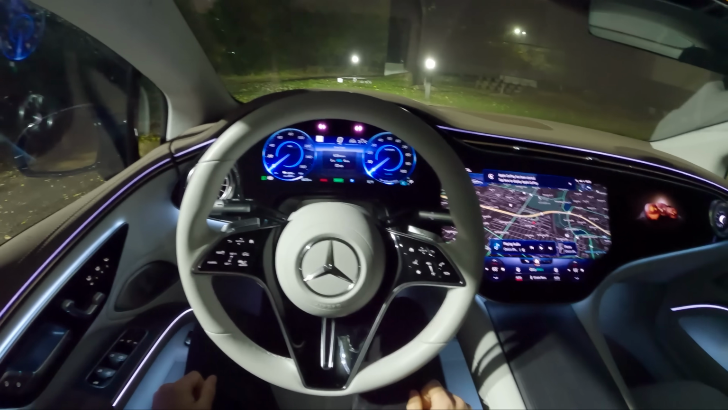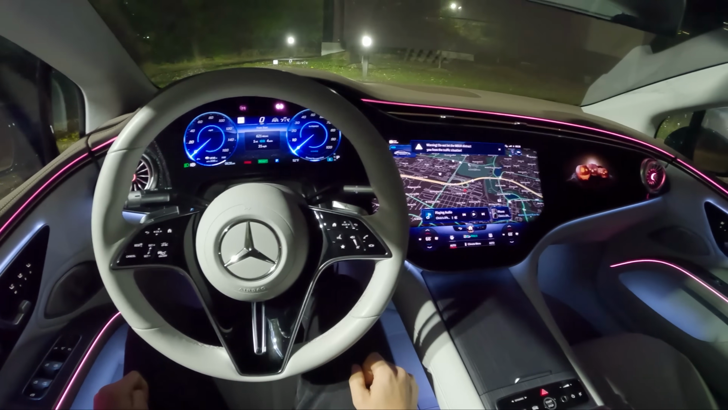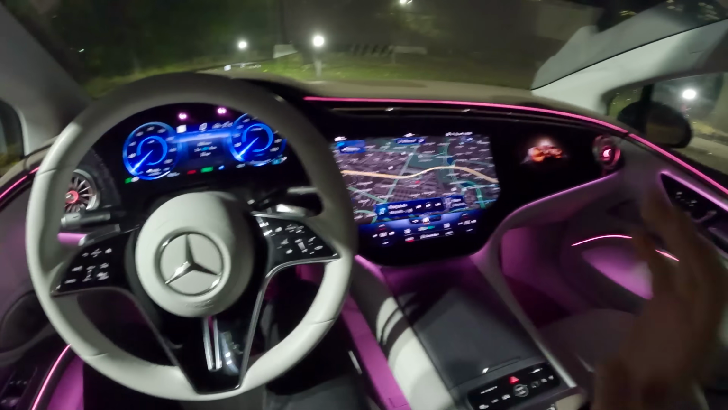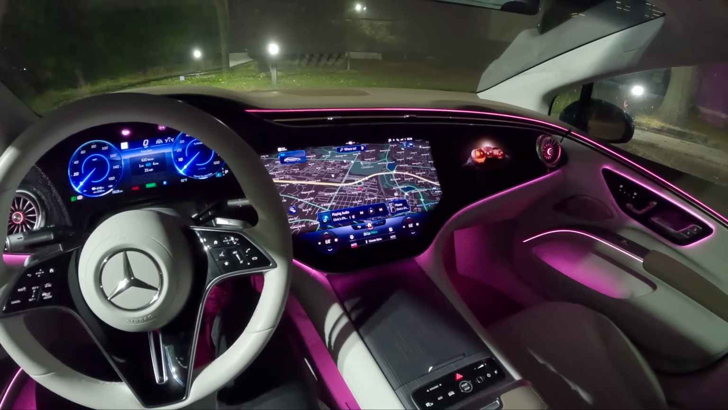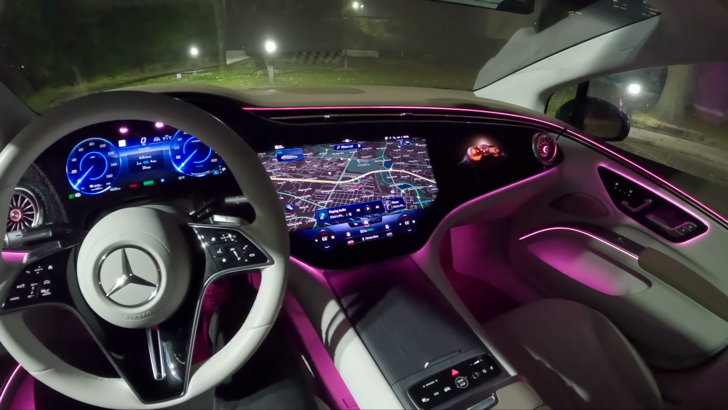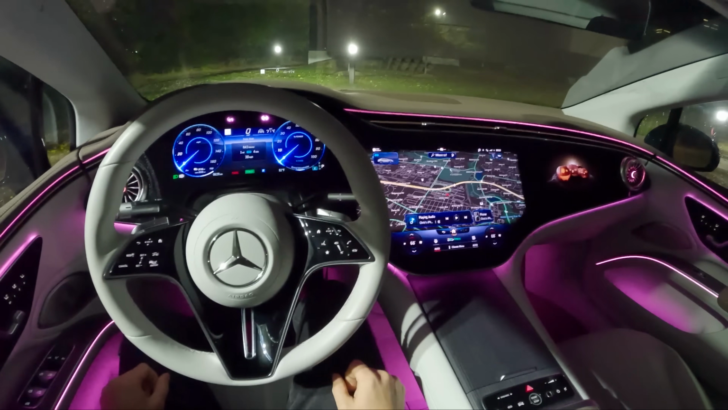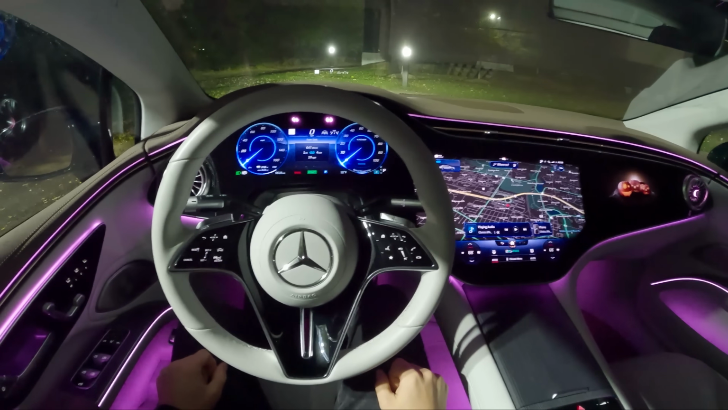All right, so lots of controls, lots of displays in here. It's a little bit overwhelming at first, but I've actually really grown to like this hyperscreen this week. I would, of course, love more physical buttons, but as it is, I think this is a pretty nice infotainment for Mercedes-Benz. It's very forward-thinking, it looks nice, it's pretty functional. One of my only complaints is that the steering wheel blocks a good portion of it. The steering wheel is just massive. It feels like you're driving around a bus.